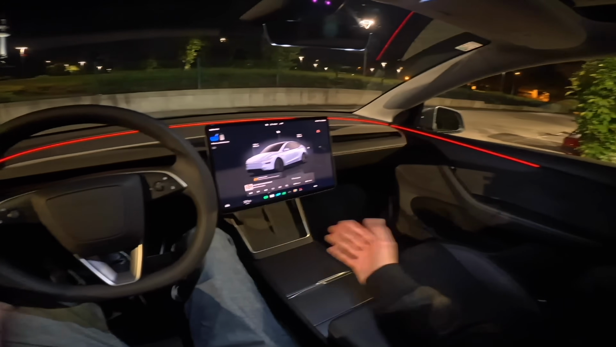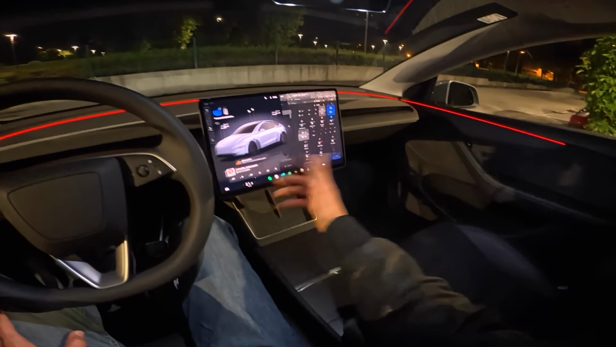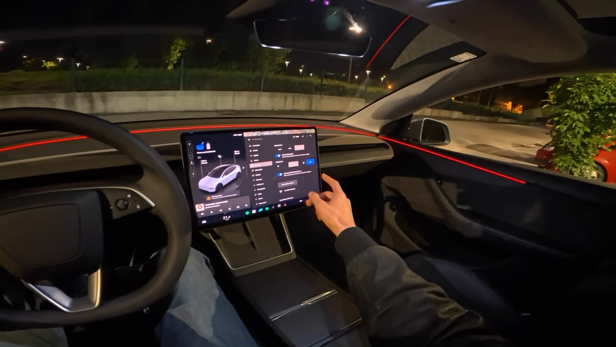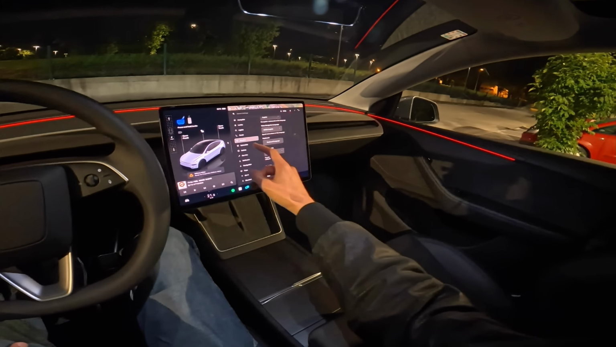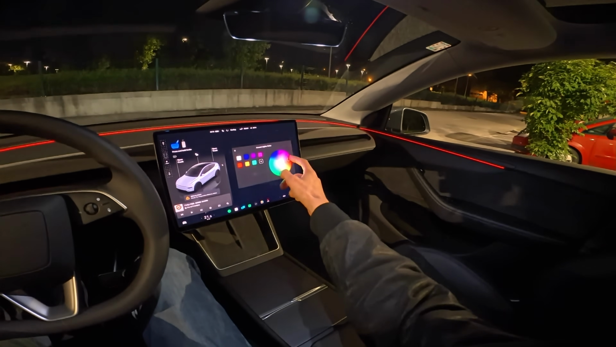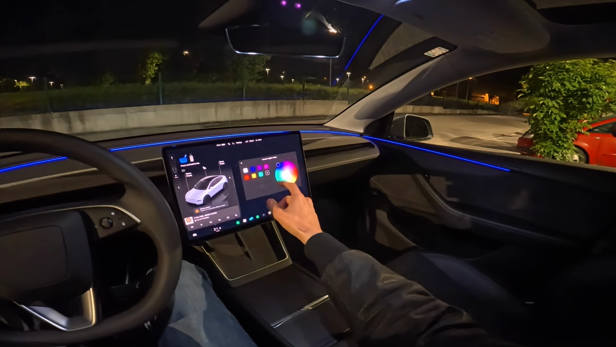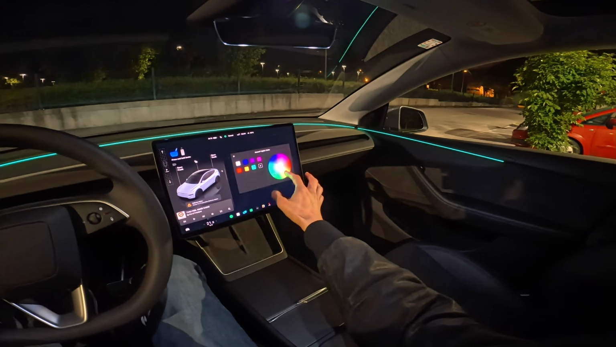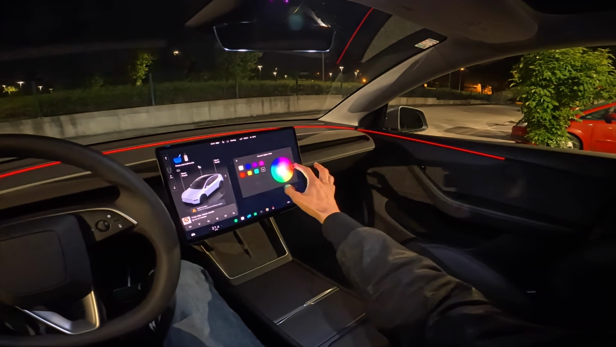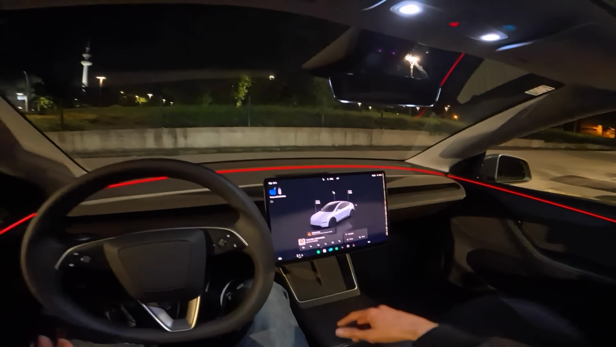Now, interior, this is the black interior. You can get a white interior. Let me show you the ambient lights. I think I'm gonna keep it on the red here. Actually, not display, excuse me, lights. Here we can choose a different color. This purple looks nice, kind of leaning towards gray, but you can pick whatever you want. I think this is just Tesla red and kind of subtle. It's not too bright either.